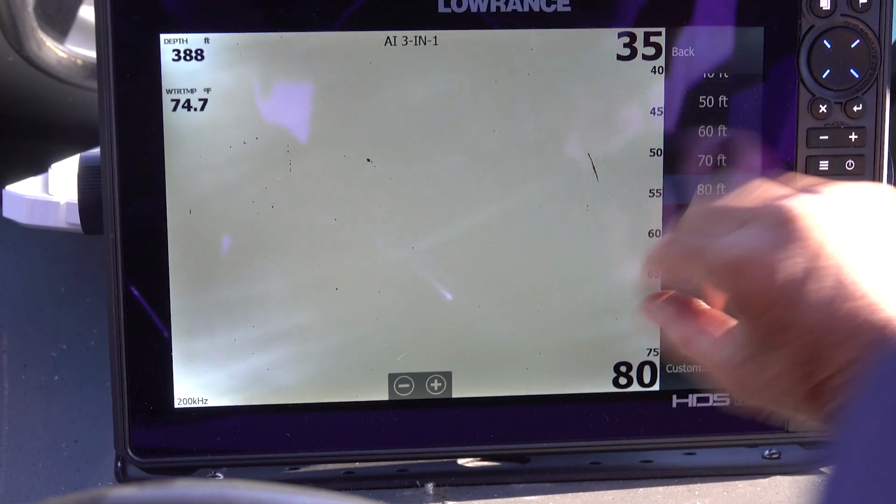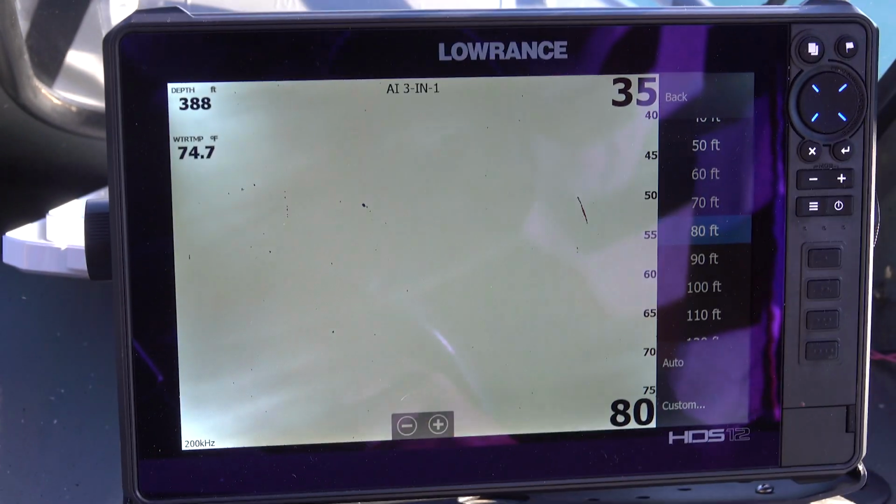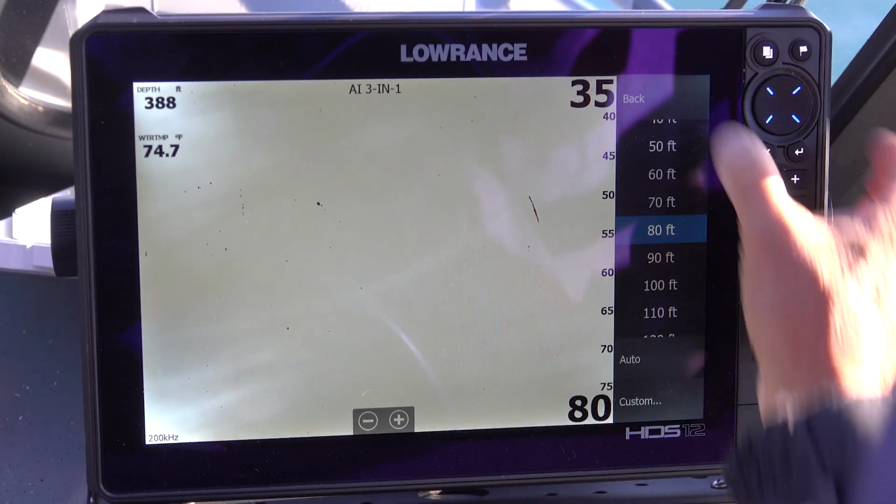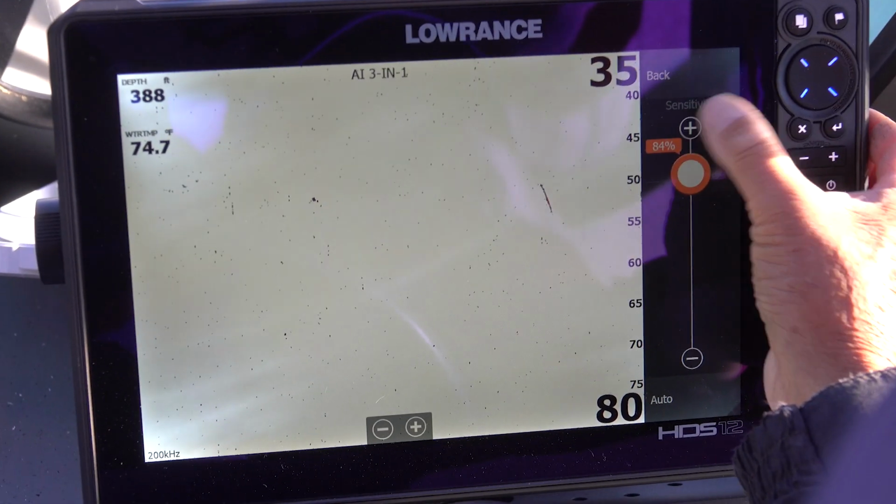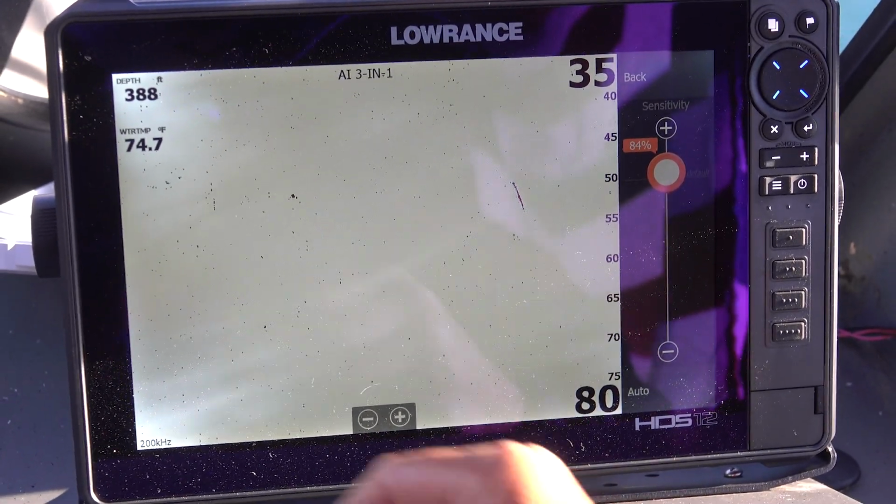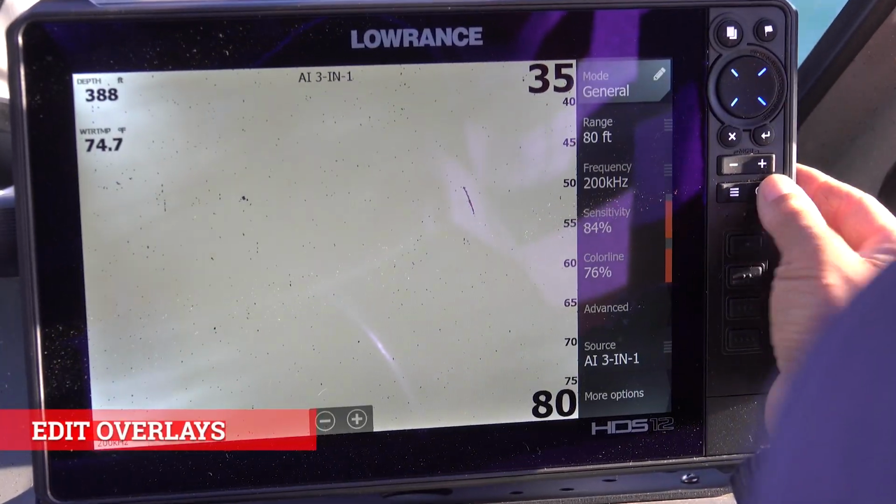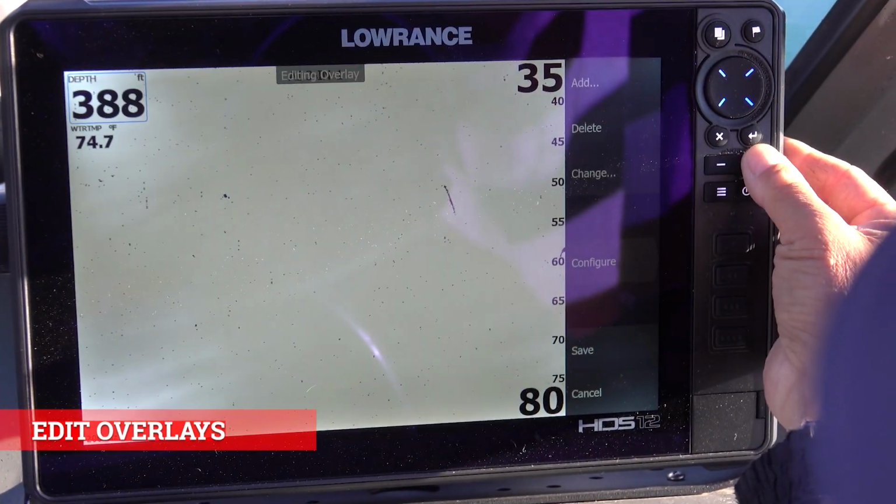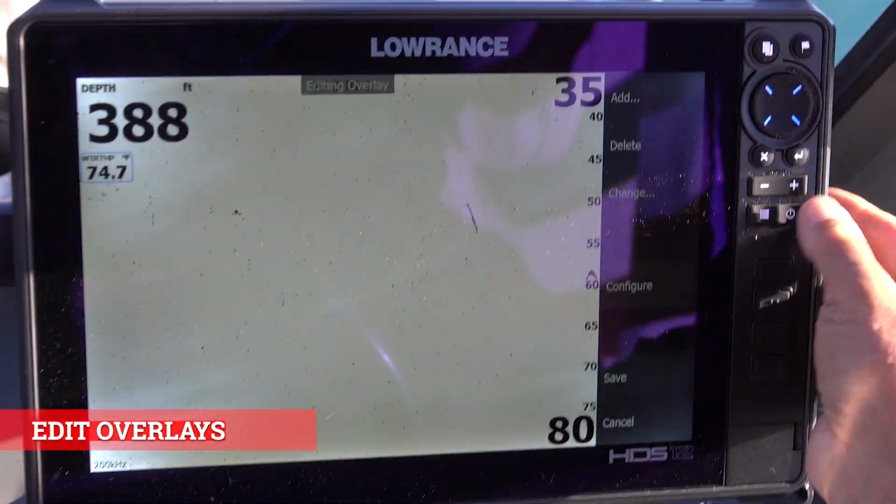So then I open the window so I can see it better. Over here, we're in 388 feet of water, and I'm going to troll along, and I'm going to increase the sensitivity just a little bit, and we'll just troll along until you see them. So this depth here, you could also change those bigger on this unit. We'll go in here and it's actually edit overlays. So then I'm going to hit the plus, and I'm going to make it a little bigger so I can see it.